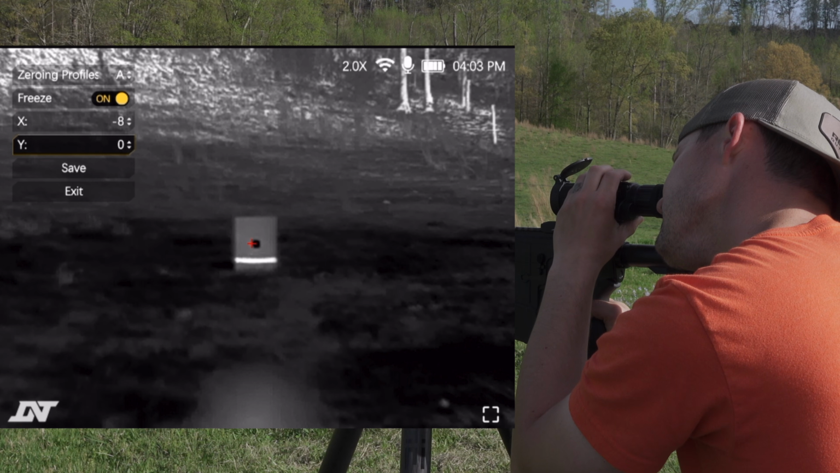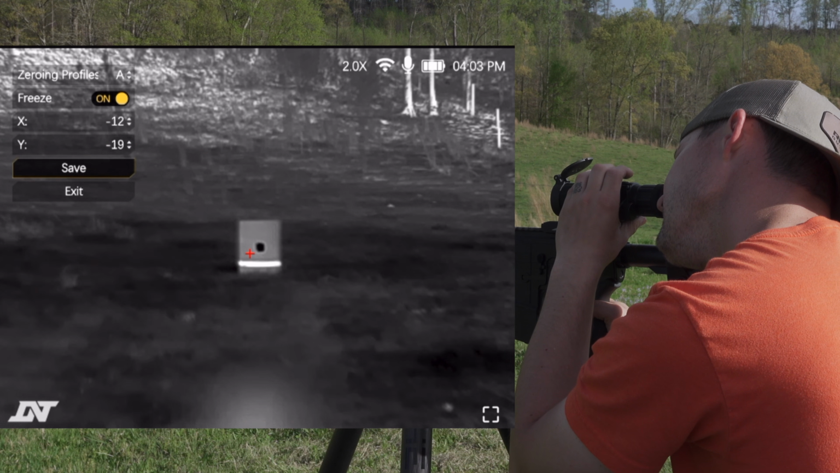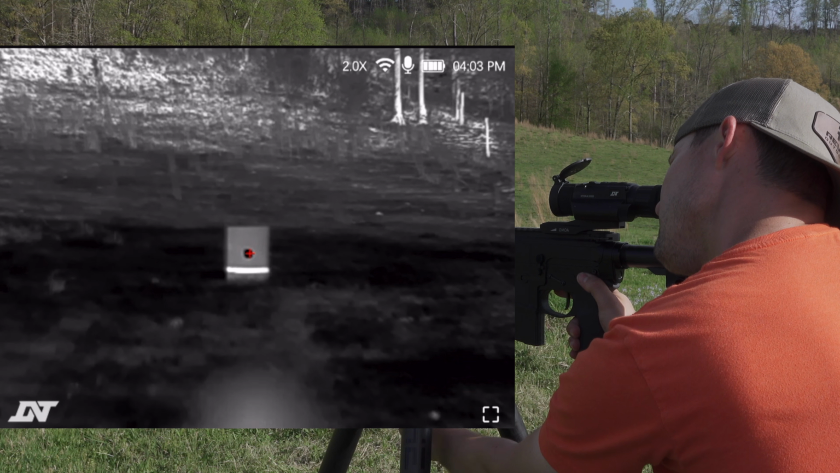We're going to navigate down to the Y and then lower it down to our impact point. So now once you have it down, you're going to just navigate to the save, and save it, and then you have it zeroed in. So what we'll do now is we'll back out and just make sure that it hits where we want it to.